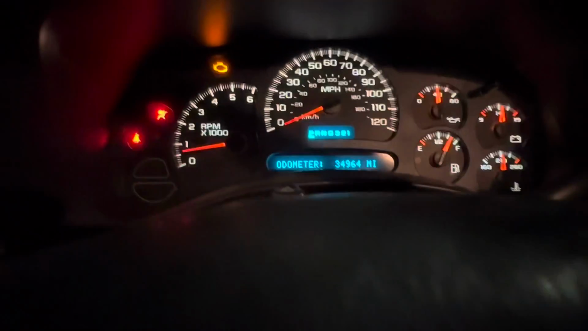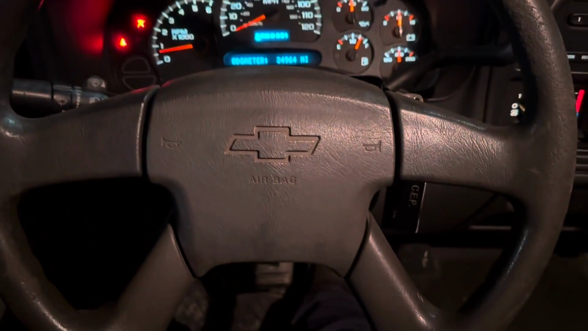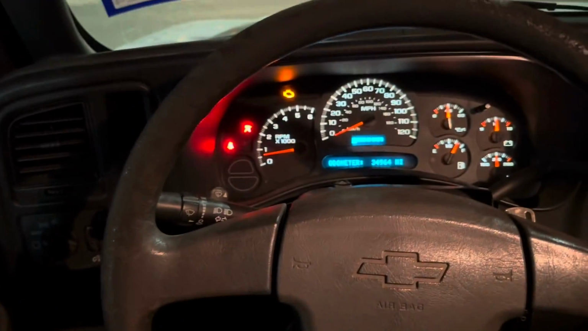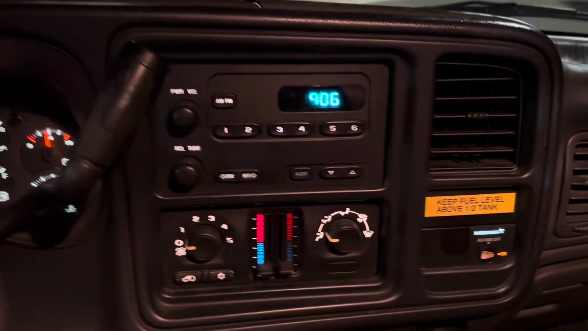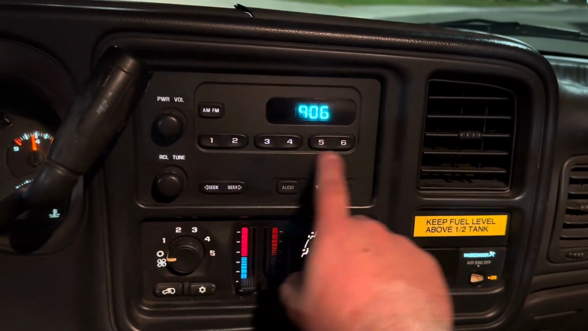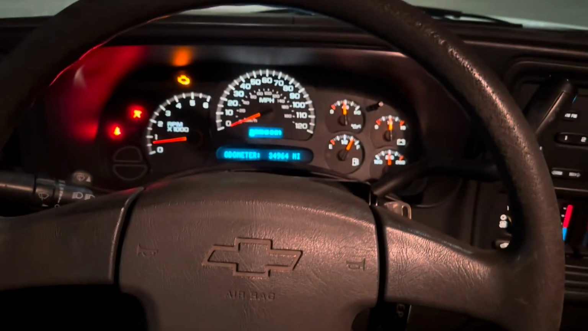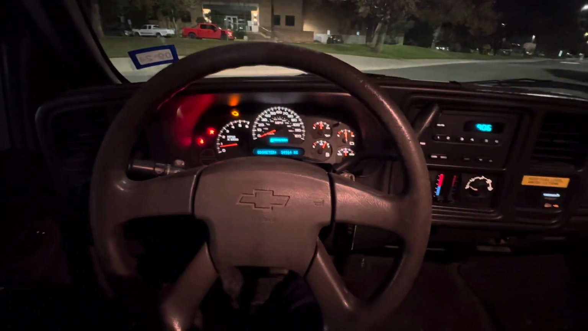This thing does only have 34,000 miles, guys. And look at this thing. I mean, man, this thing's just killer. I don't know, some of y'all may not think this is killer, but to me, this is. Everything still works. Original radio. I just love this thing.